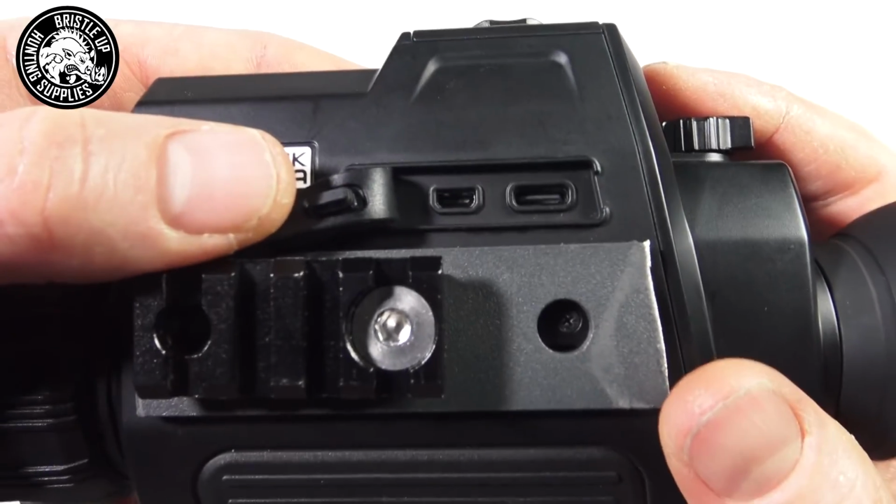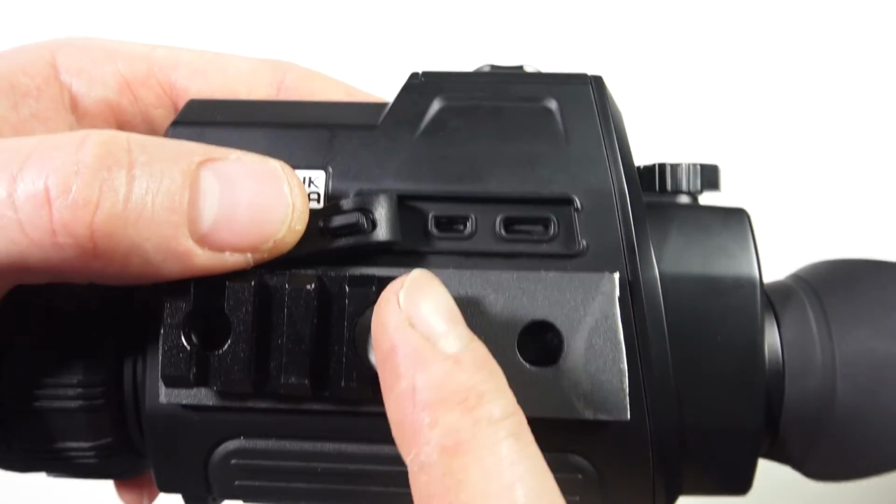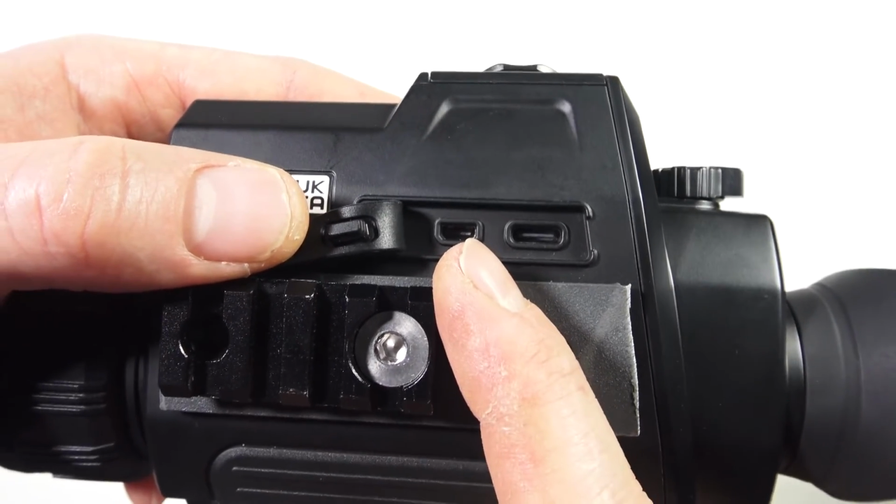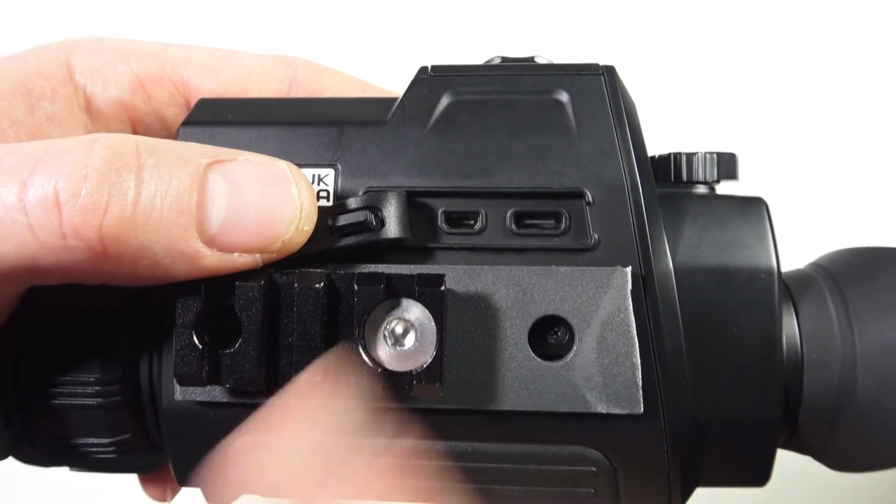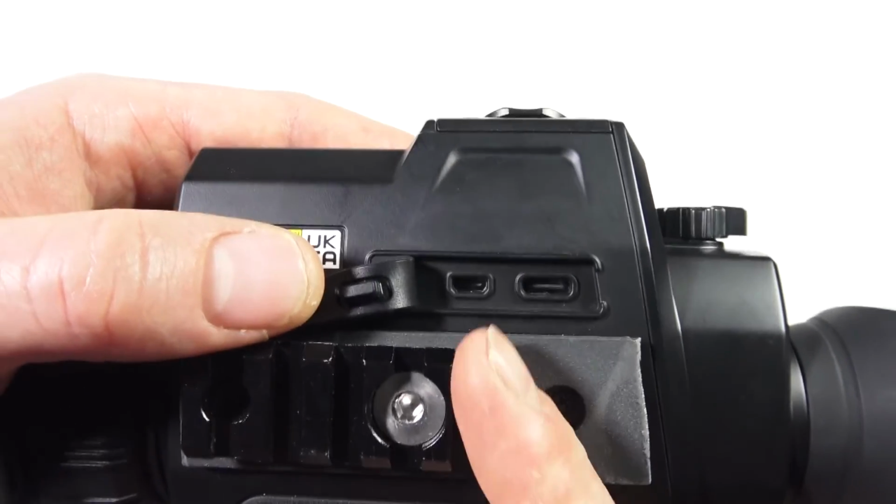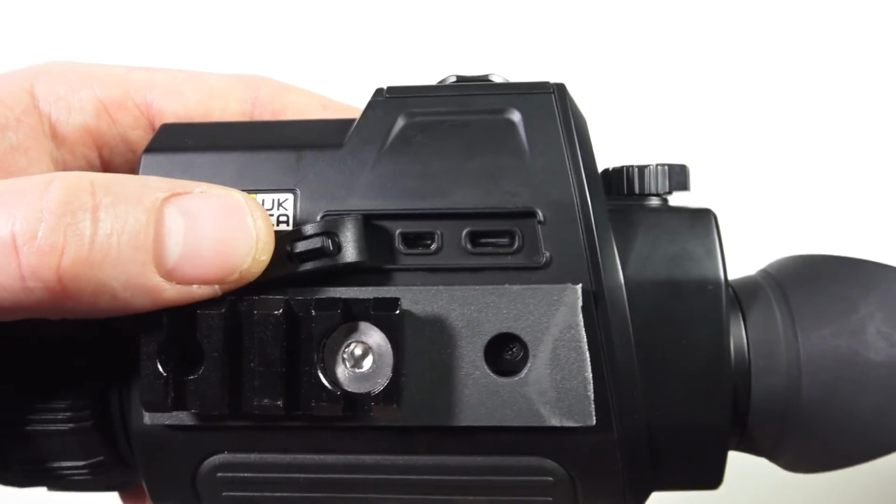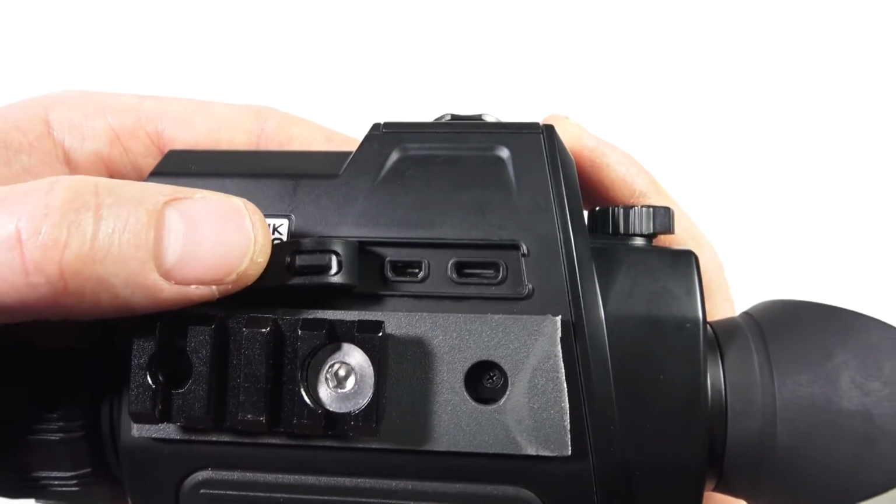Now if you look underneath, we have our USB-C for charging, which we've discussed, and the HDMI out for video to go out to a monitor if you would prefer to hardwire it. It's quite good because it's a dedicated video out, so the quality is quite good.